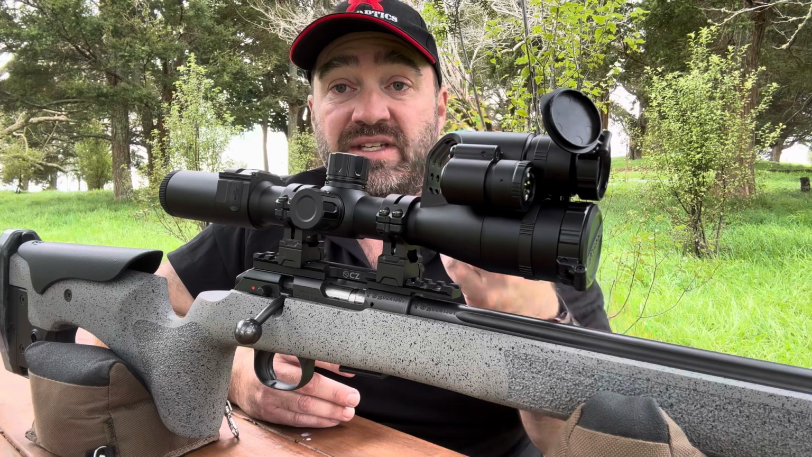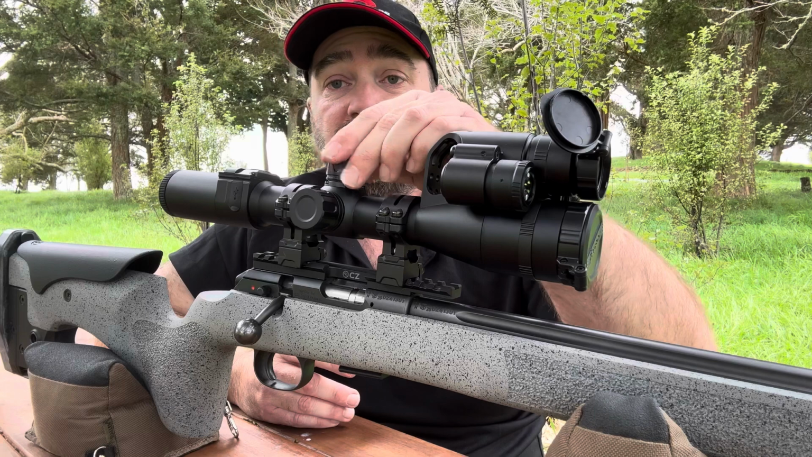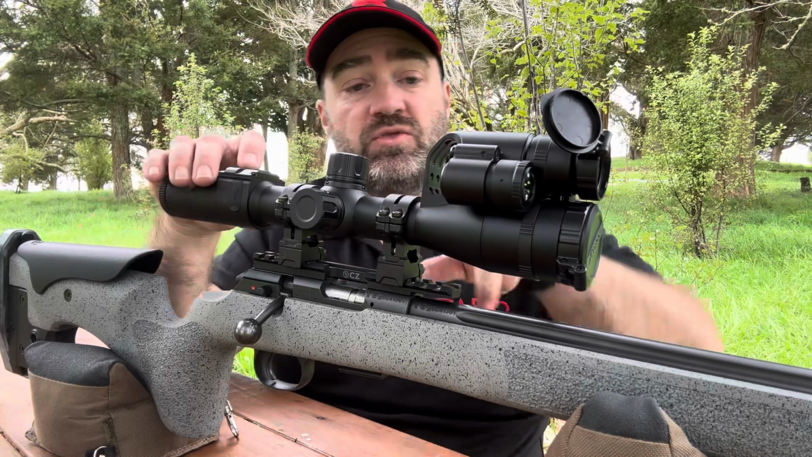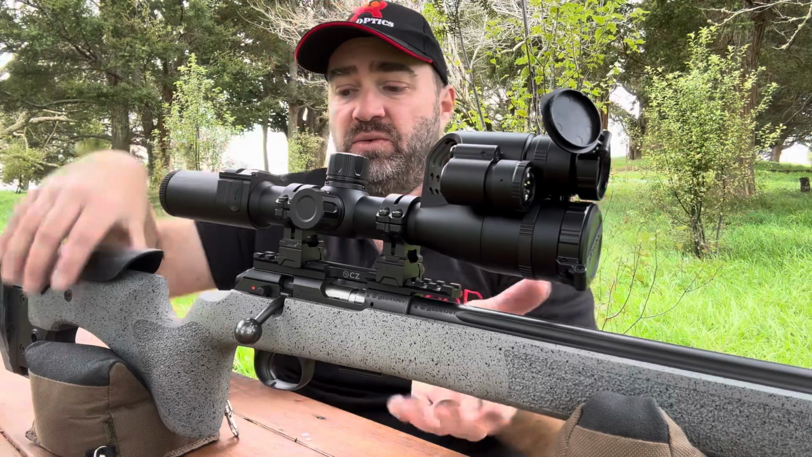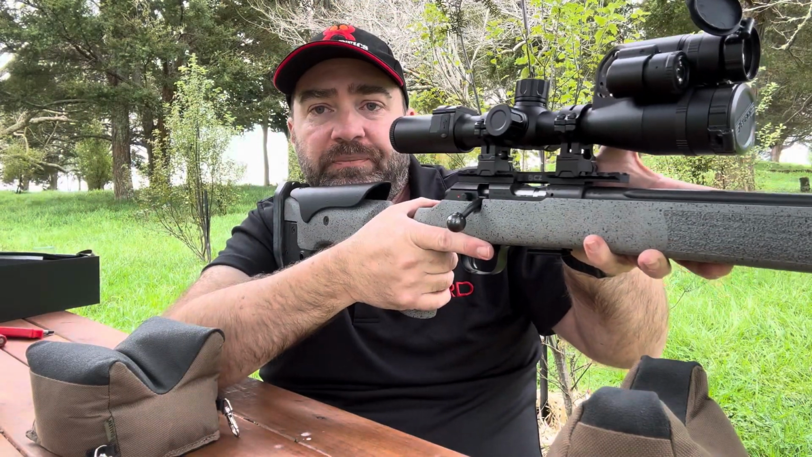Most of the controls are like the DS and the TS. They're all controlled from here. You've got left, right, and clicking. Further down, you've got the rangefinder. You've also got a rangefinder button here, which if you are holding the rifle, you can actually just hit with your thumb.